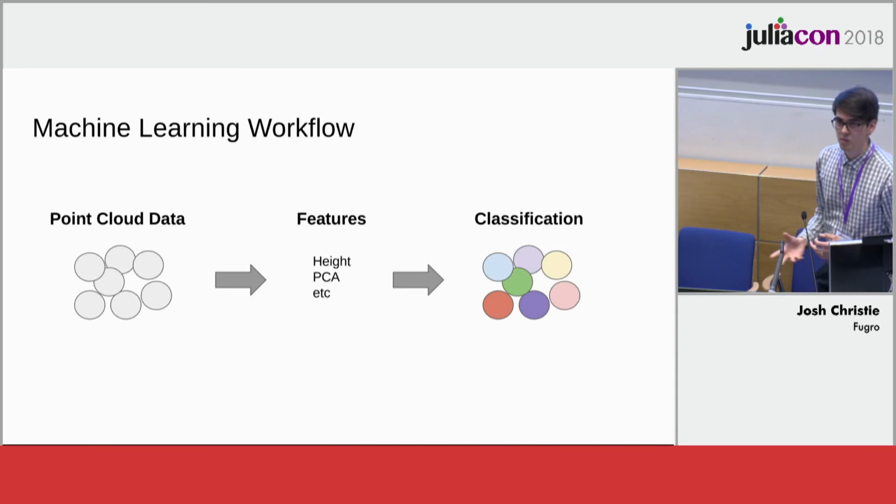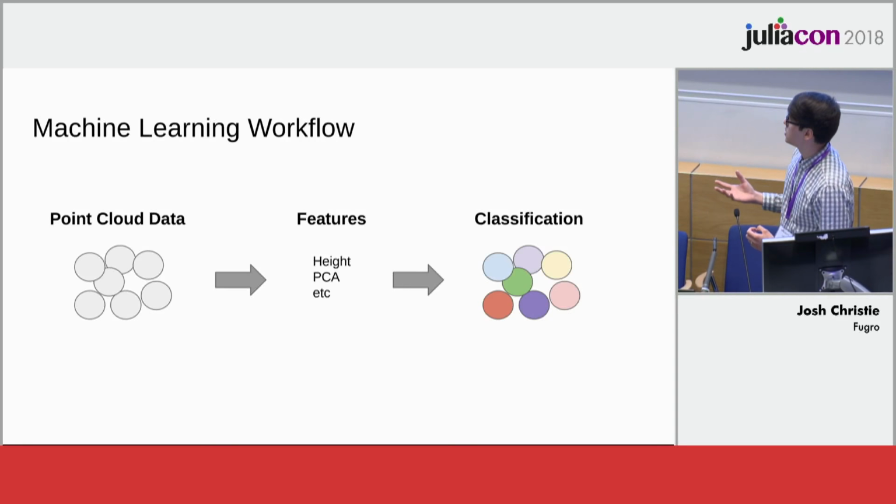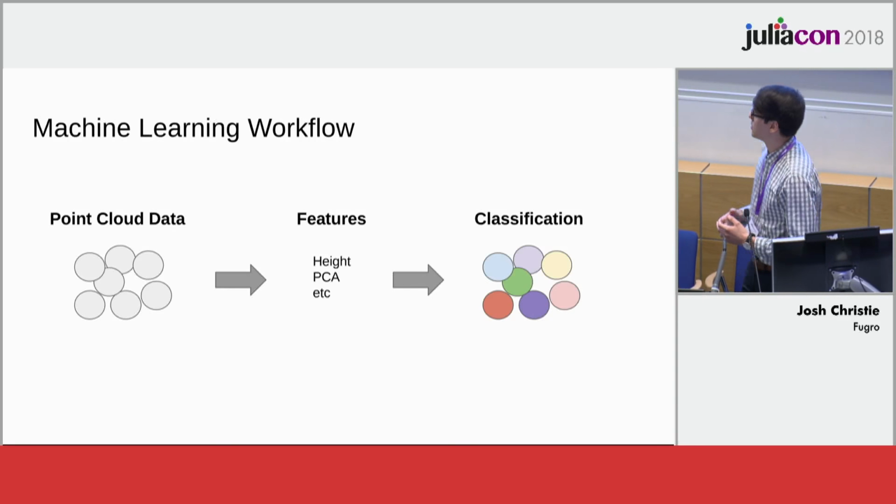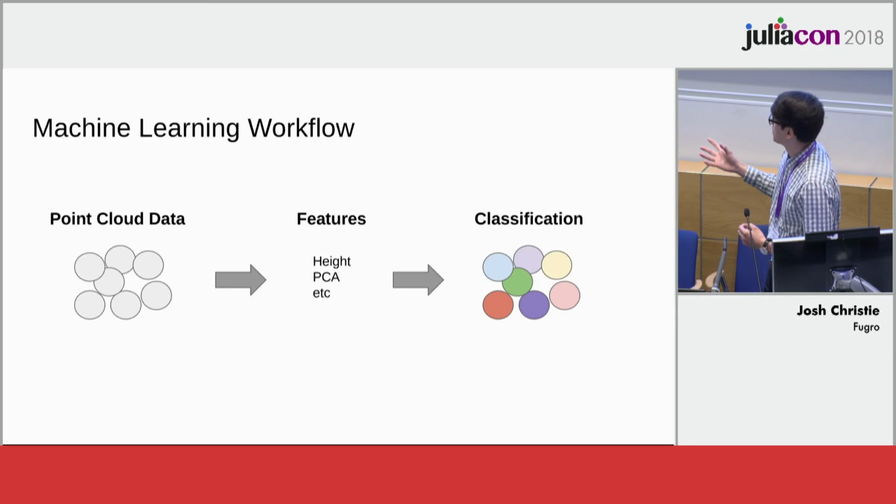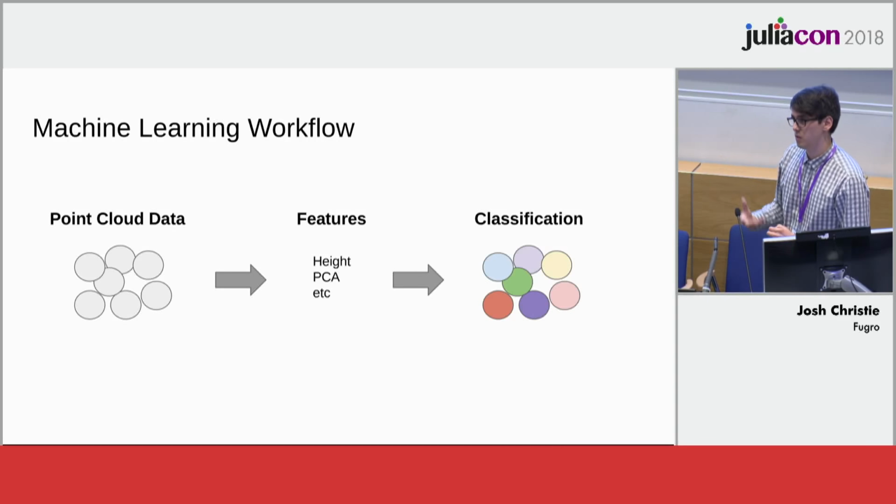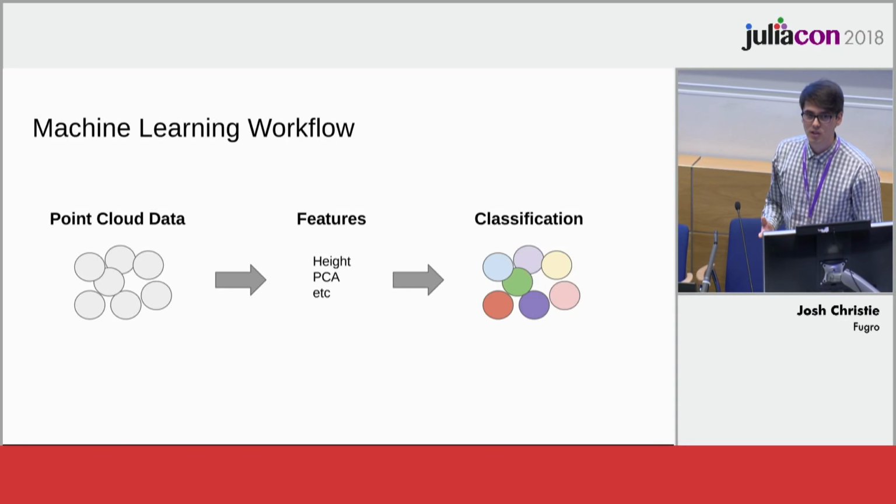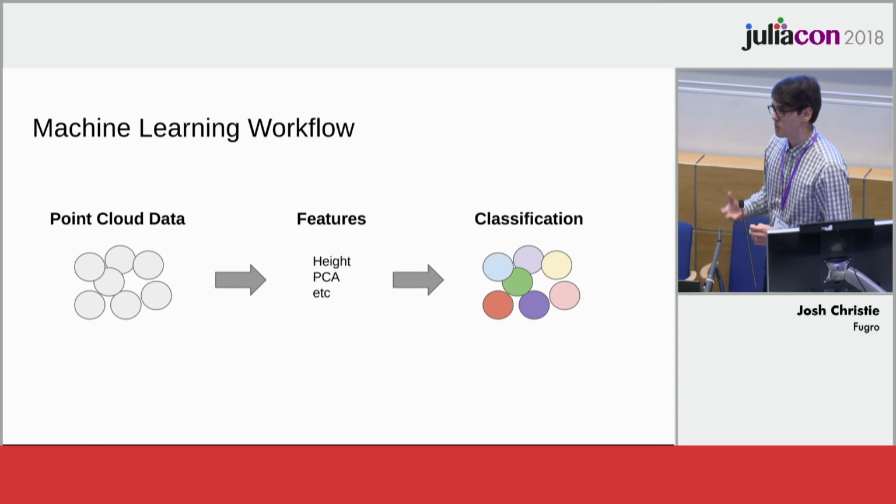Now I'm going to describe a bit about how we're processing our point clouds, and I'll give an example of a feature and a classifier that we use. On the left, a typical machine learning workflow would look something like this. You have the raw point cloud data, and you derive some features about the data, such as the height of a point, or by calculating PCA, which I'll explain soon. And then you train a classifier model and predict off that model.